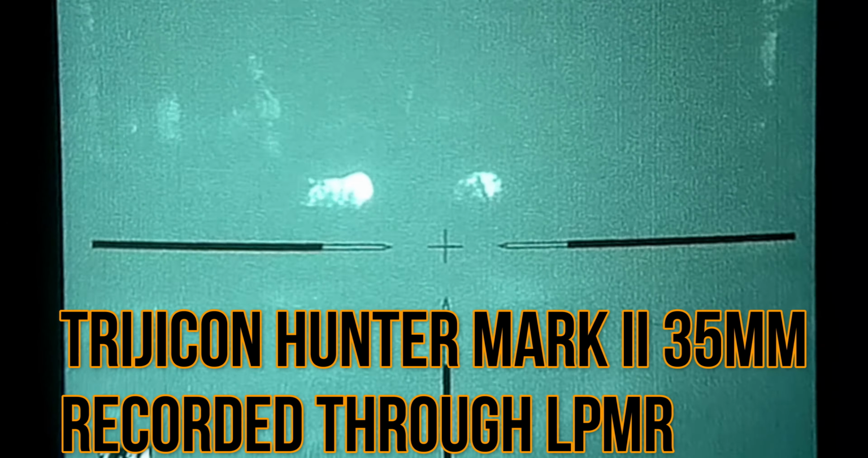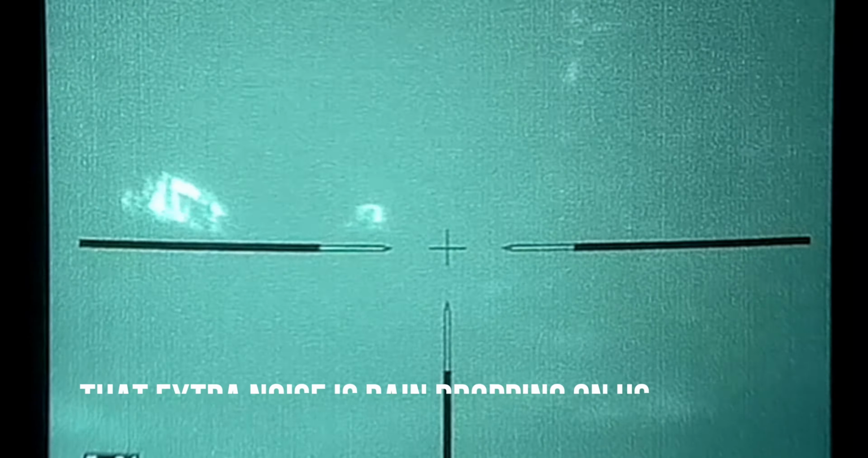So here we are a lot closer. I'm going to let my brother, who's on my left, take the first shot, and then me and Marcus, who's on my right, follow up after that. So here we go.